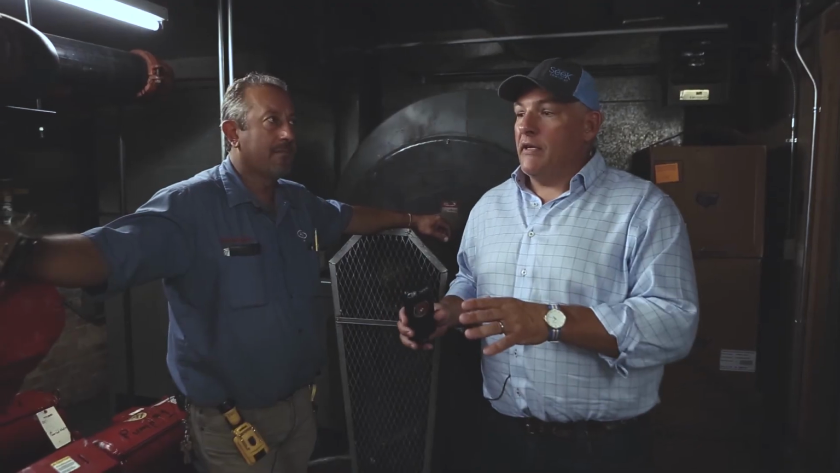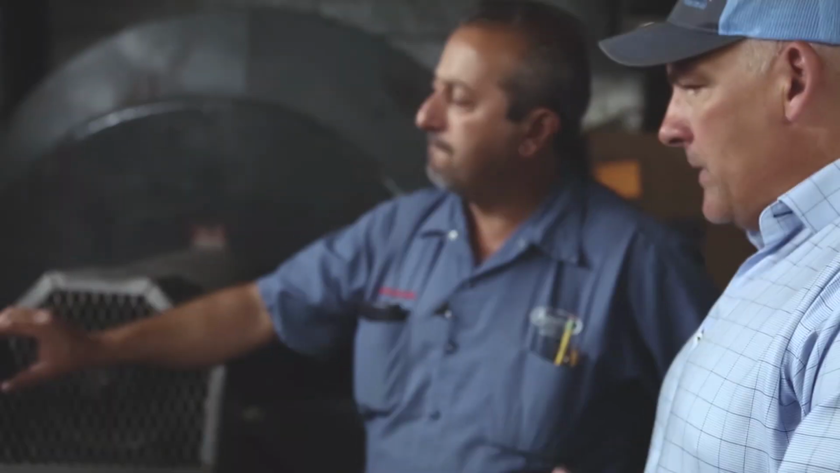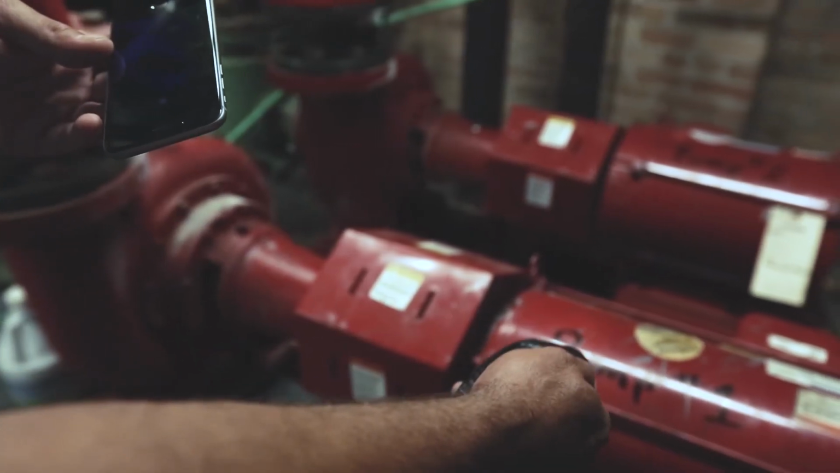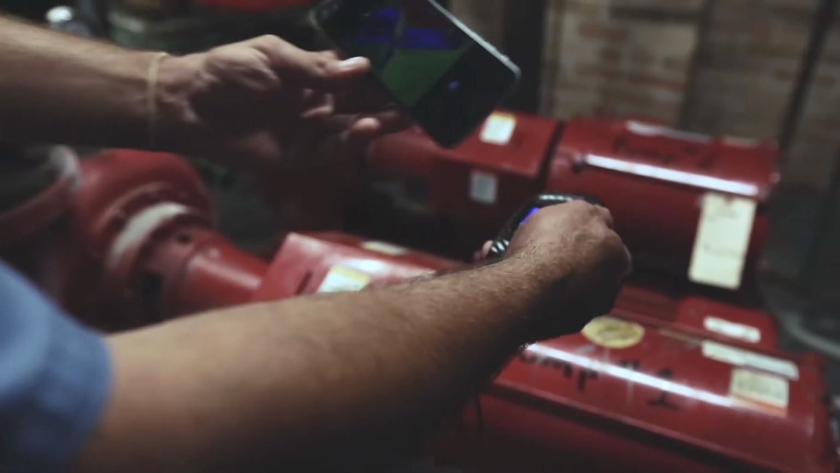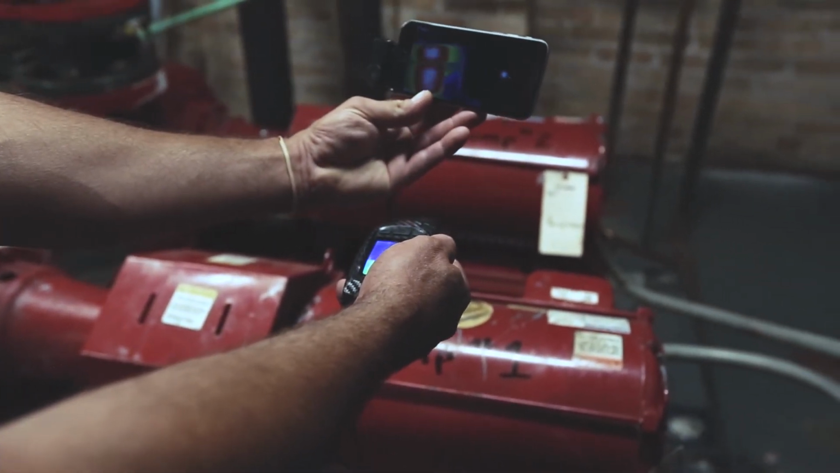Well, we thought we'd take you in here and show you these big pumps. Yeah, we have a couple of pumps here. It looks like this front one's not even showing anything. Yeah, it's not running. That one's off. Okay. Front one is off. You could quickly tell the back one is operating.